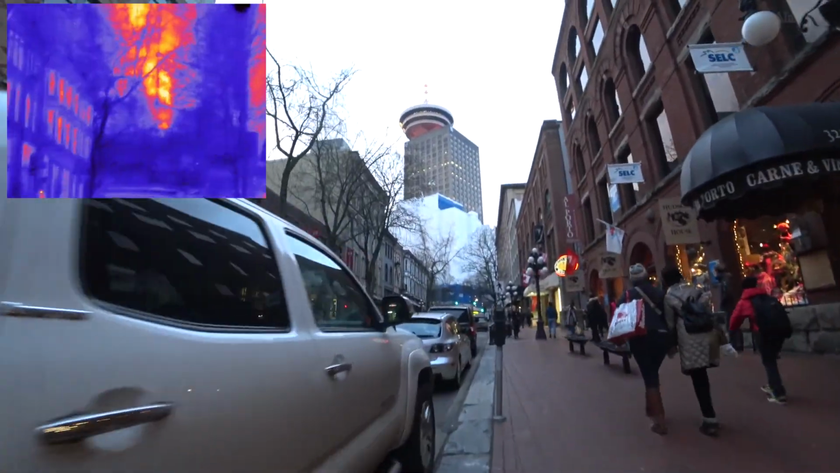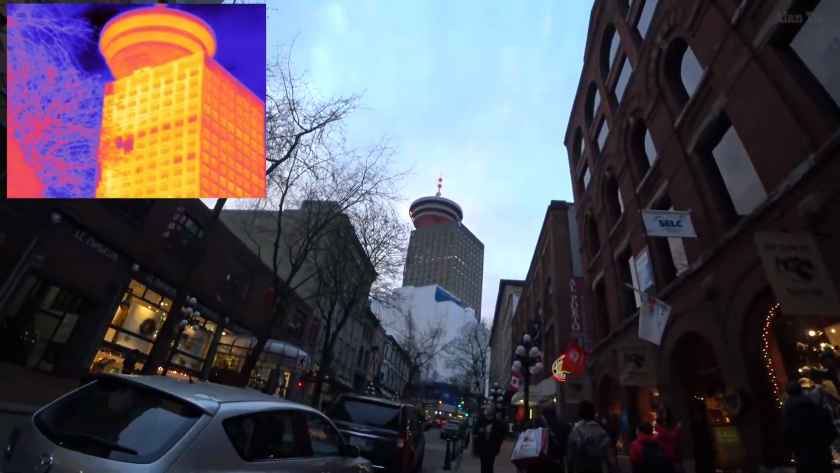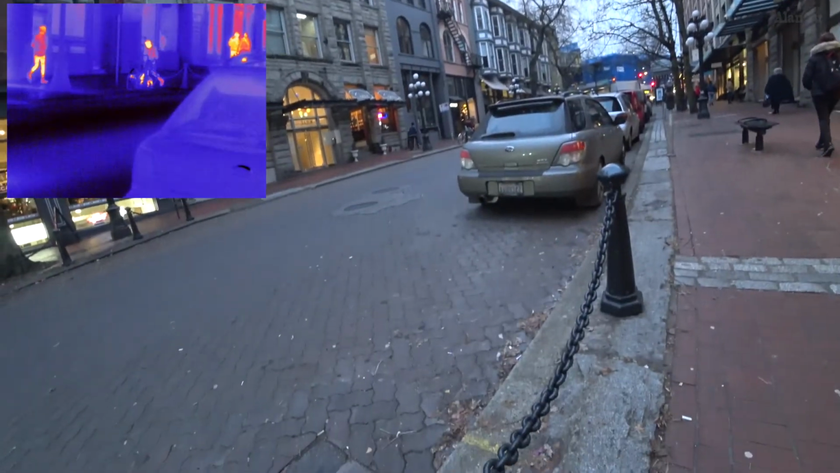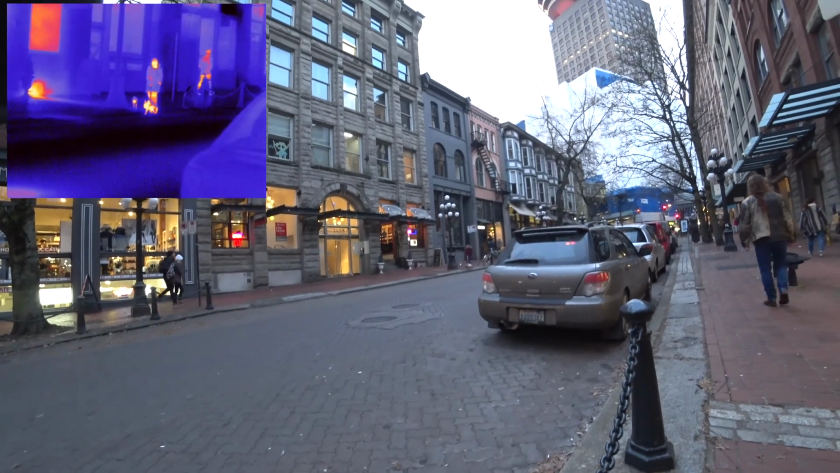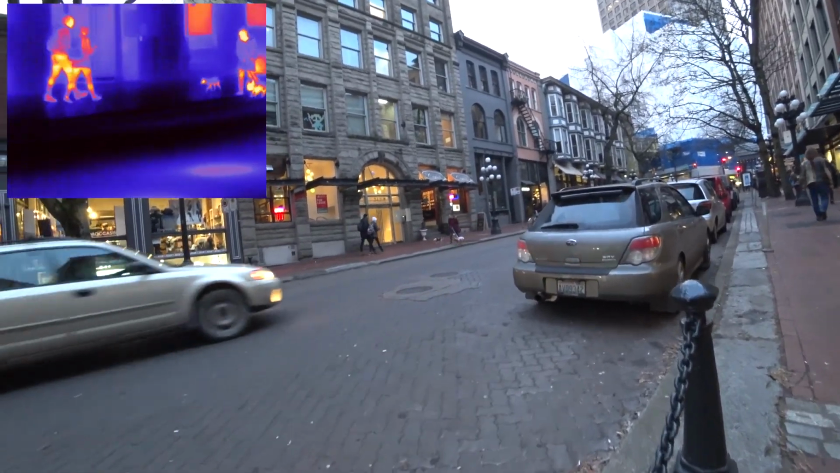That actually looks kind of cool. You guys were wondering about the dogs before? Well, there's some more dogs there. A neat perspective seeing Vancouver downtown like that with a thermal camera. Here's the drone footage I got today too.